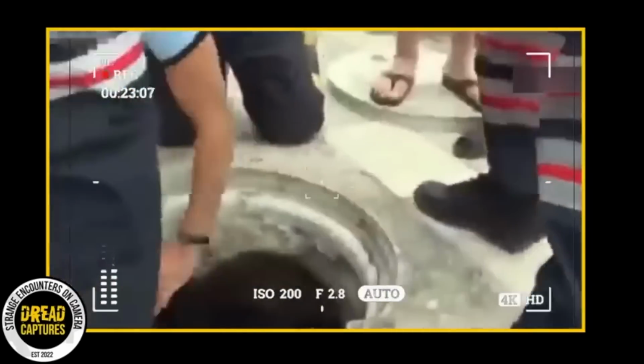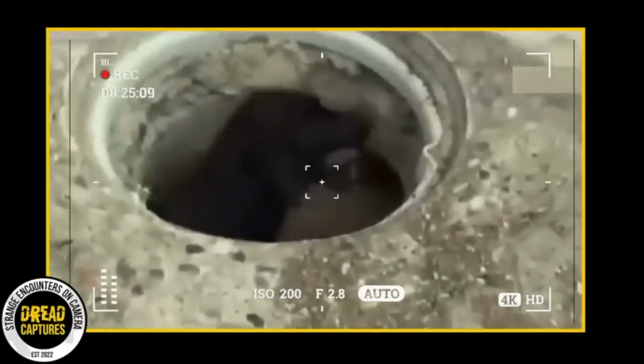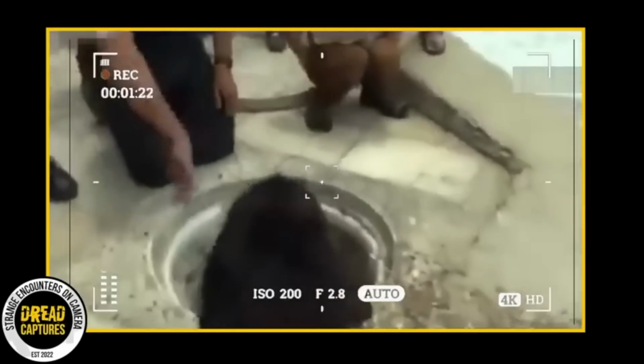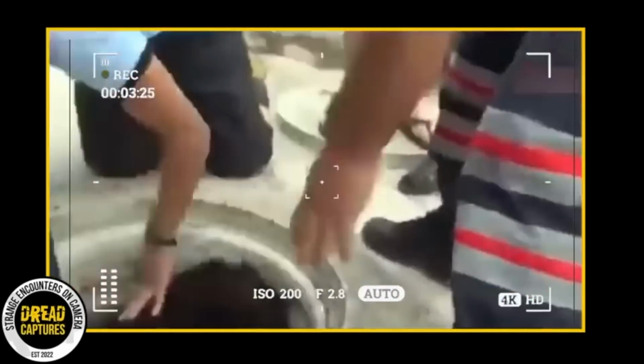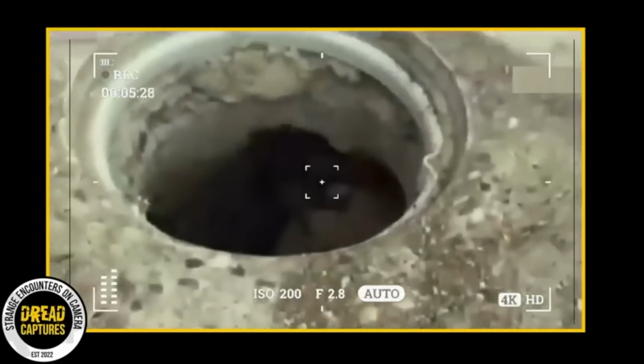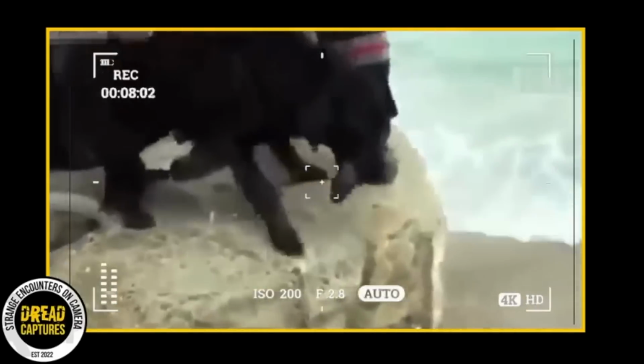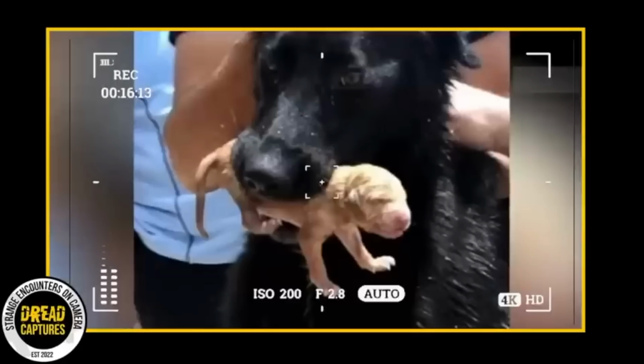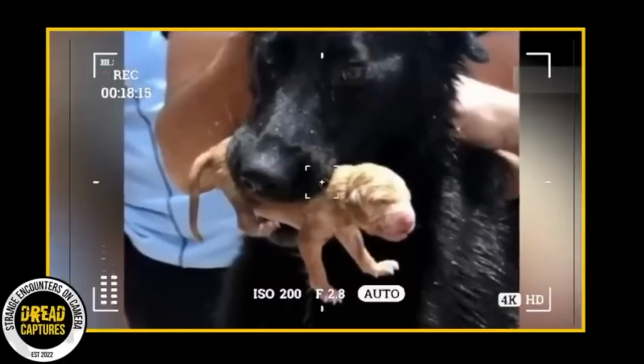And boom, remarkably, the mother dog sprang into action. Mama Dog crawled through the small drainage canal opening. One by one, she retrieved her puppies, carrying them back to safety. By this time, a crowd had gathered, and they were touched by this display of bravery. And it was pretty cool. They cheered with each successful rescue. One onlooker aptly summed up the scene, quote, "This is what motherhood is."